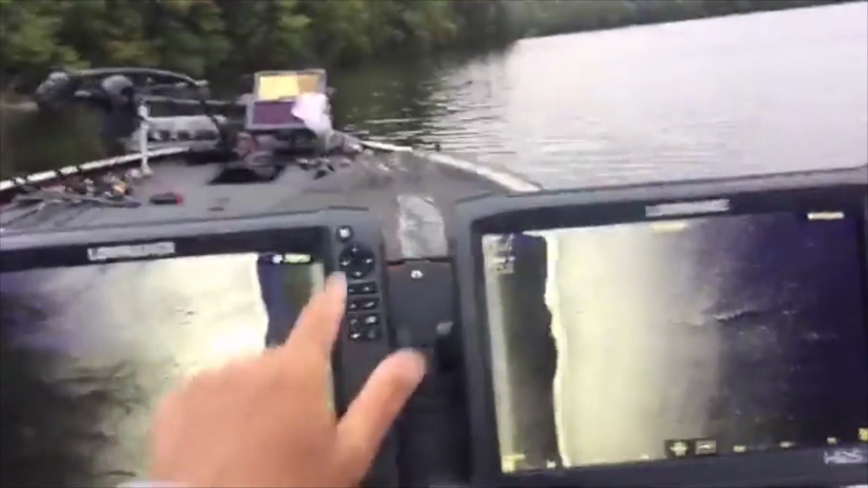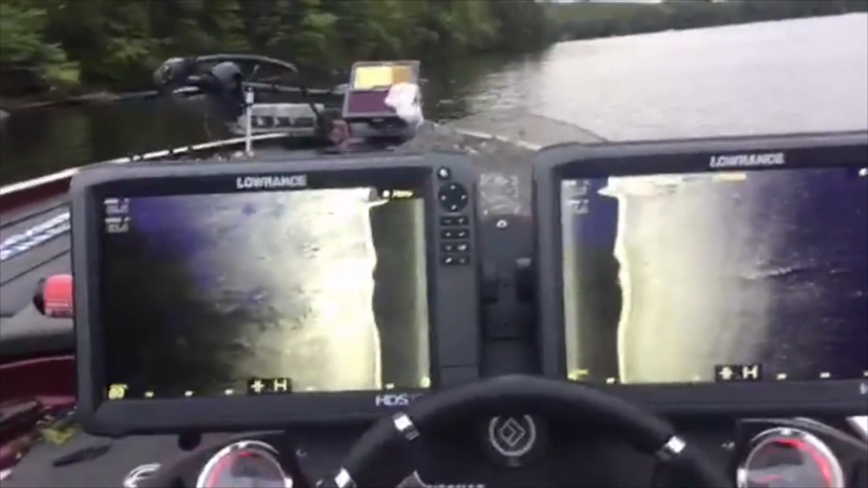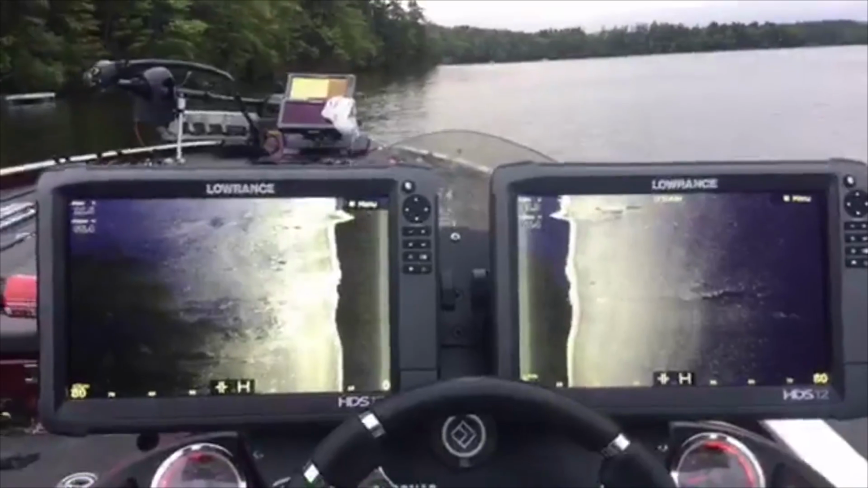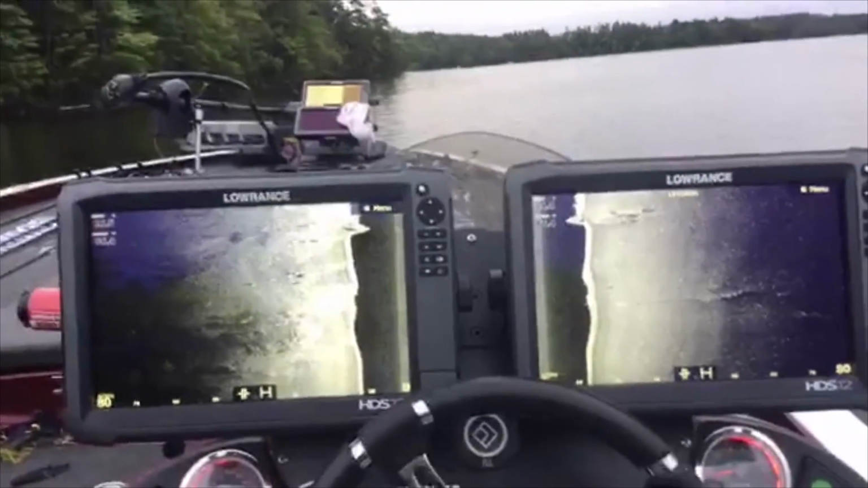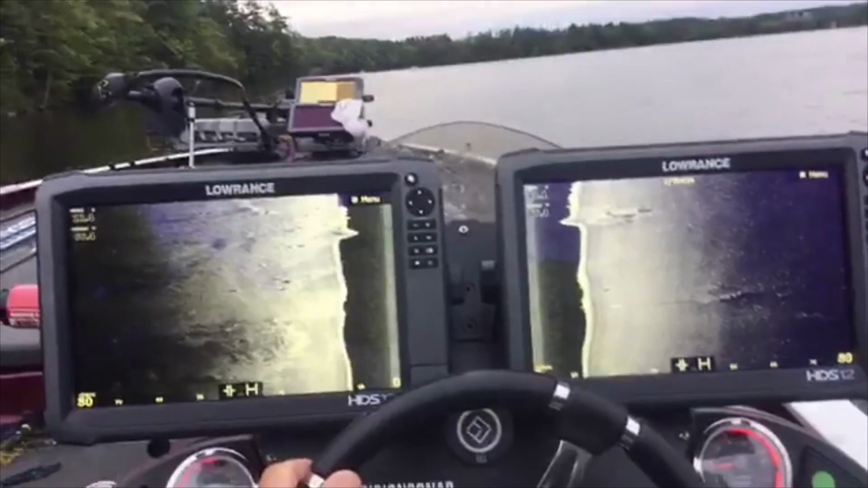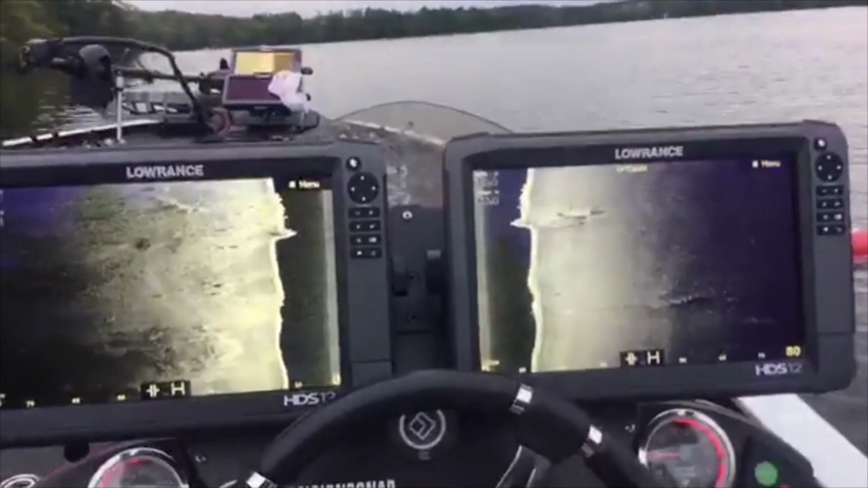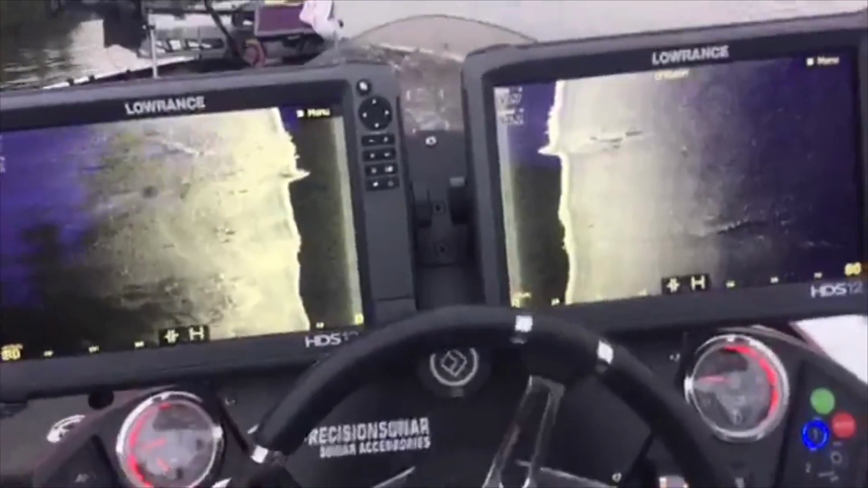But yeah, if you ever want to get these screens right here, oh wow, look at this gigantic piece of ledge we're going over. Dang, this is some good hard bottom here. There's an awesome piece of ledge right there. Actually, while we're out here, let me see if I can go find that boat. I know of a boat on the bottom. Let's go scan that thing.